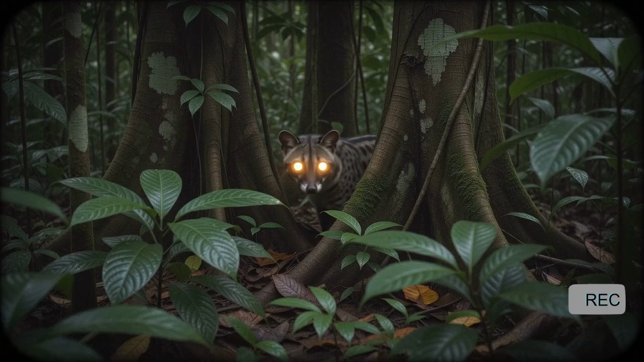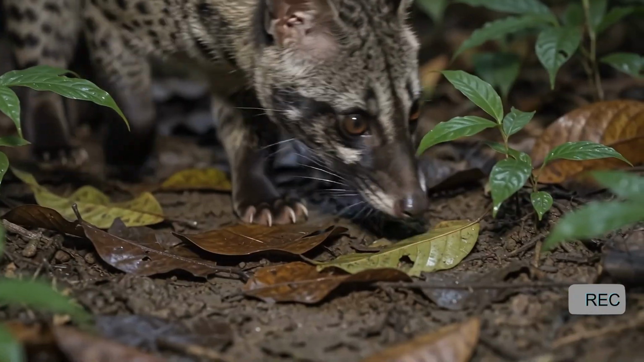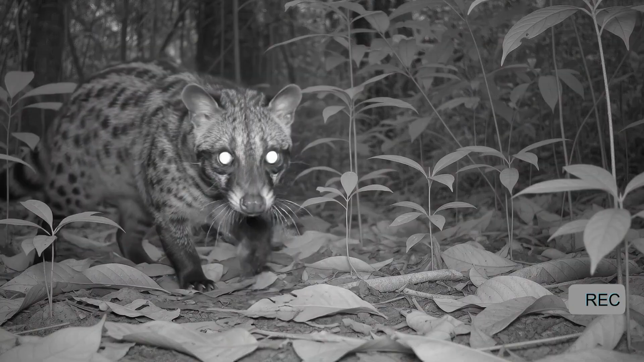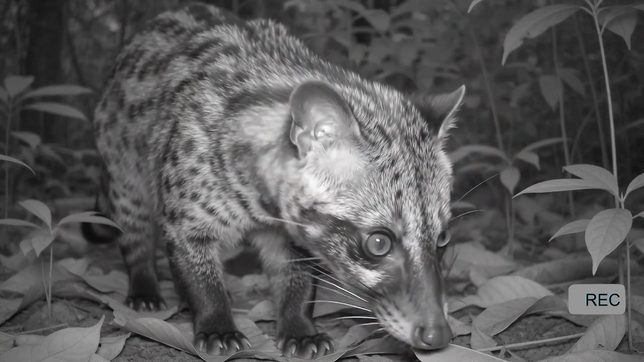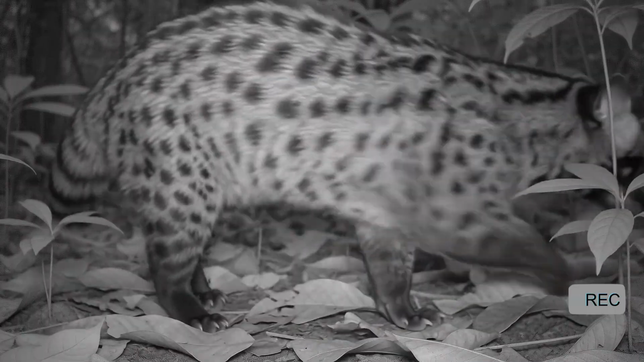Many nocturnal animals possess a reflective layer behind the retina called the tapetum lucidum. It reflects light back through the eye, improving night vision and creating the glow seen by infrared cameras. For the animal, this is an adaptation. For anyone watching the footage alone at night, it is deeply unsettling.